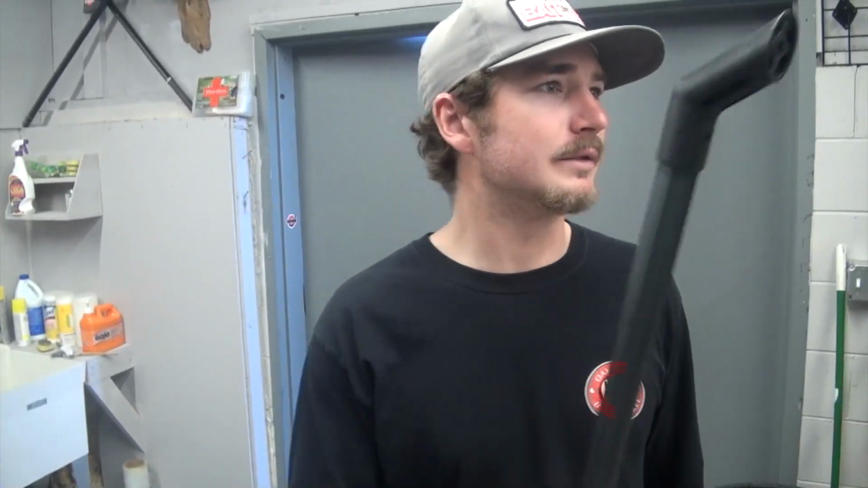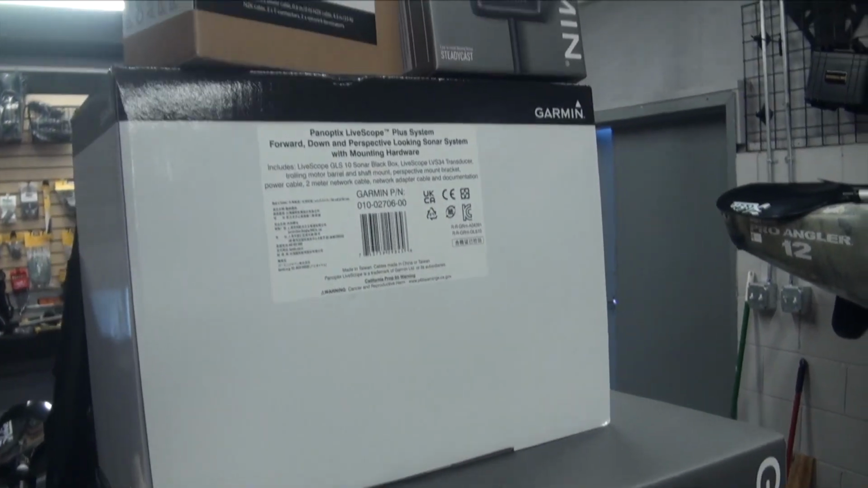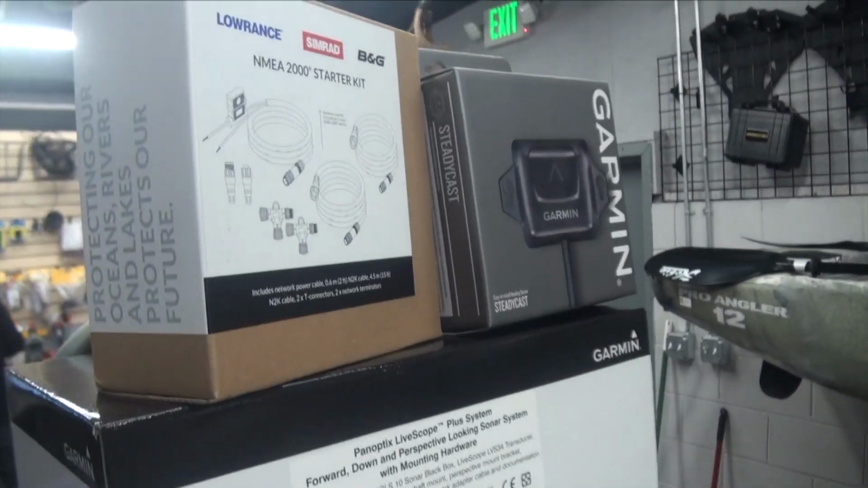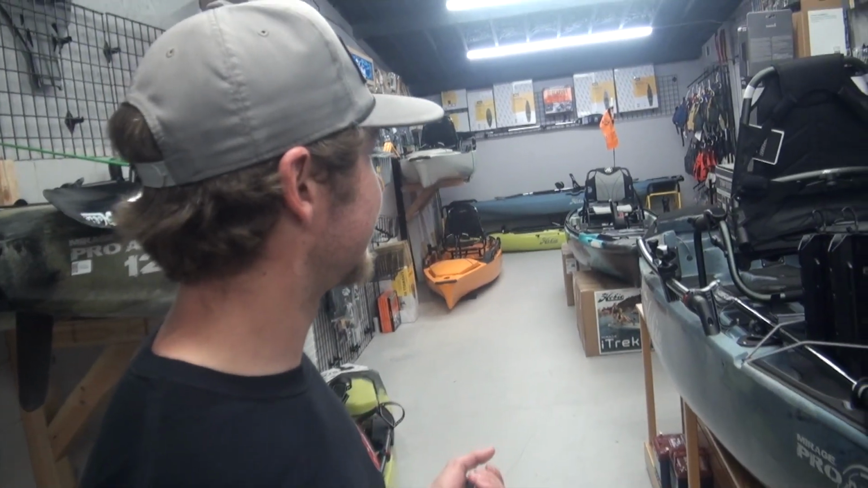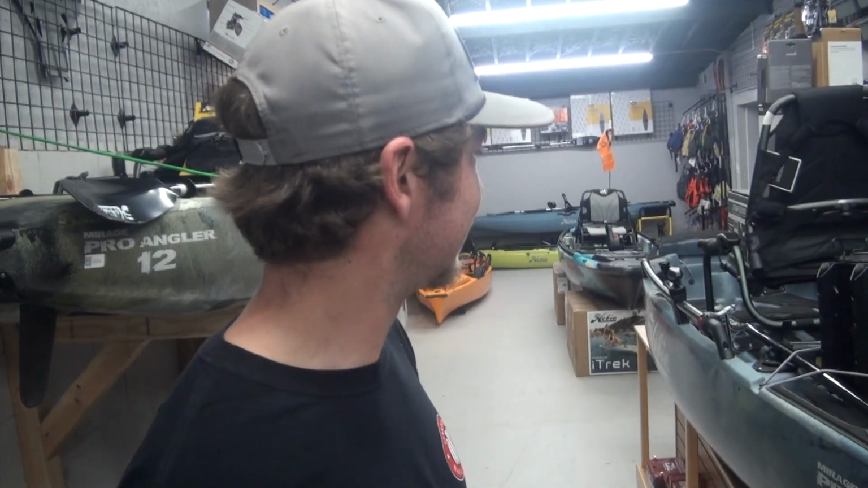Tell me about the electronics we're gonna put on this. We're gonna put a Garmin LVS 34 with a GPSMAP 8610 XSV for LiveScope. And what's that gonna let us do tomorrow on Lake Lanier? Oh, we're gonna catch them. Big ones. Deep in the ditches. Nice. Yes sir.